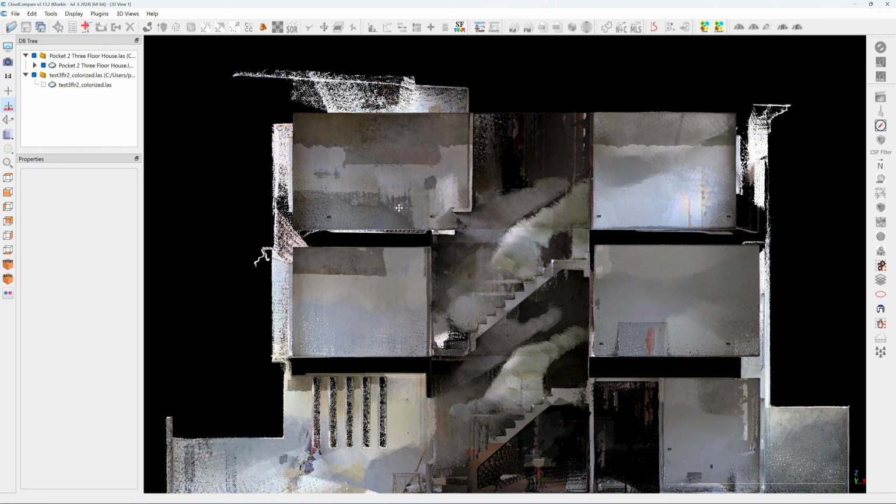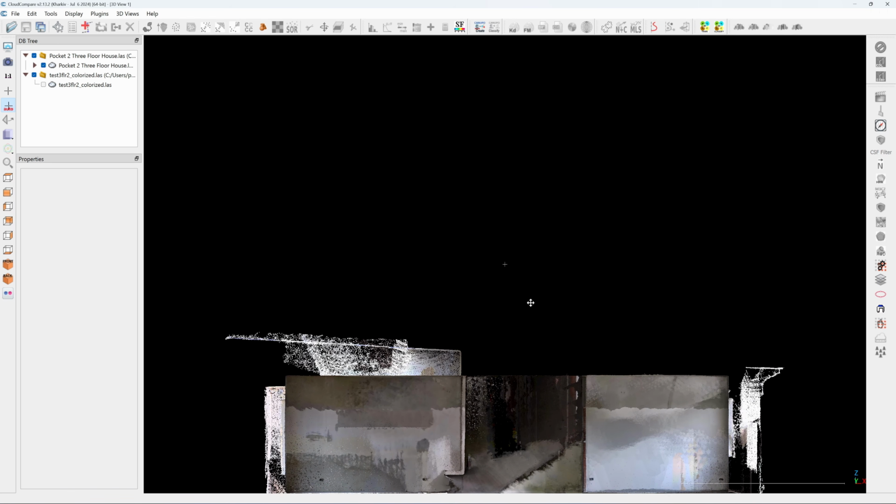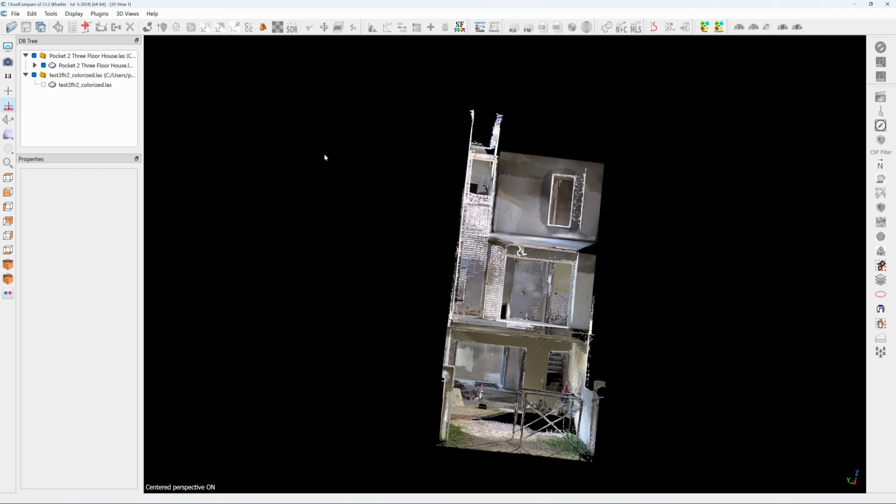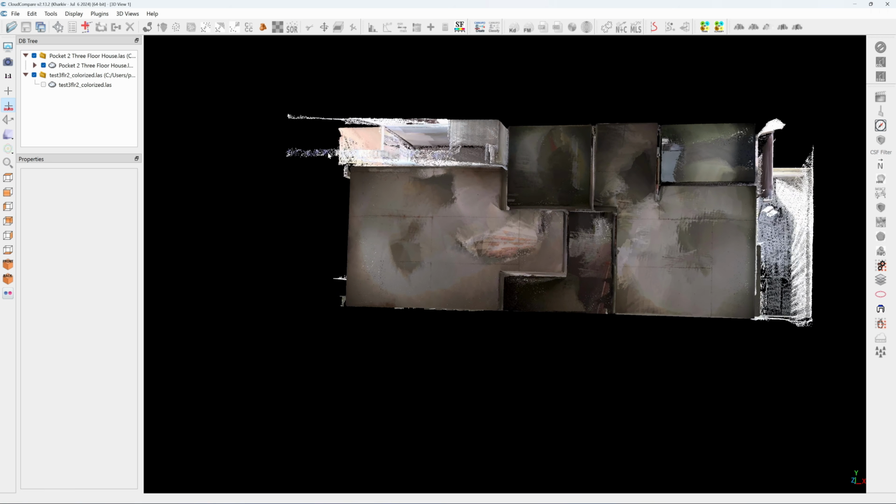All three floors are very parallel to one another, both along the length and the width of the building. The Pocket 2 successfully passed the 3-story house scanning test, showing low drift and consistent floor levels.